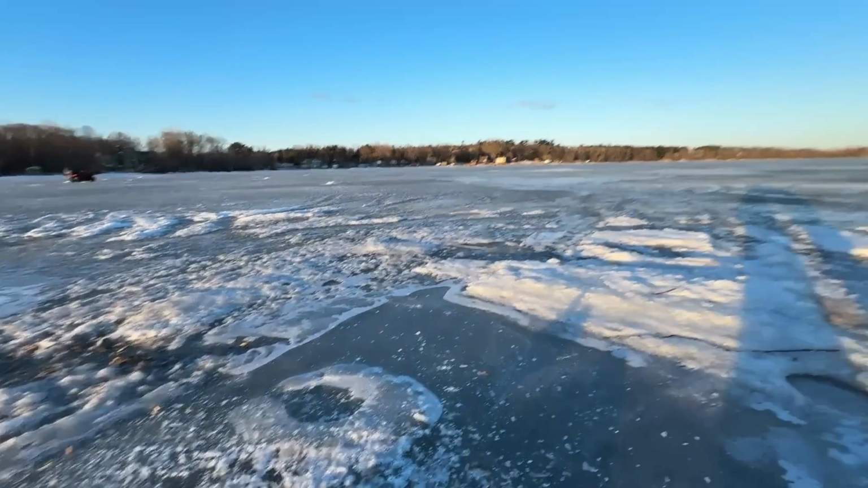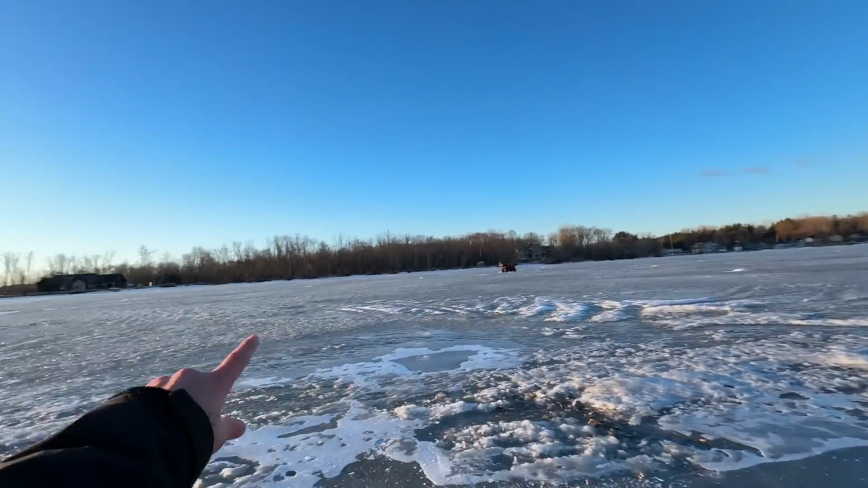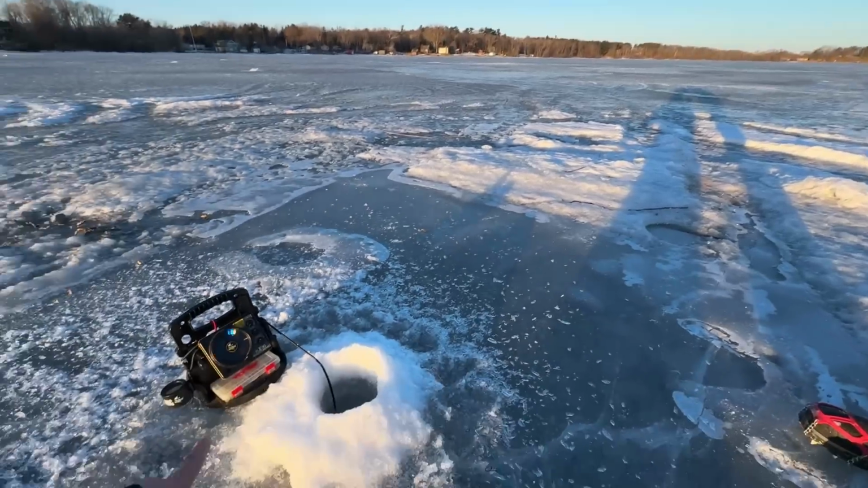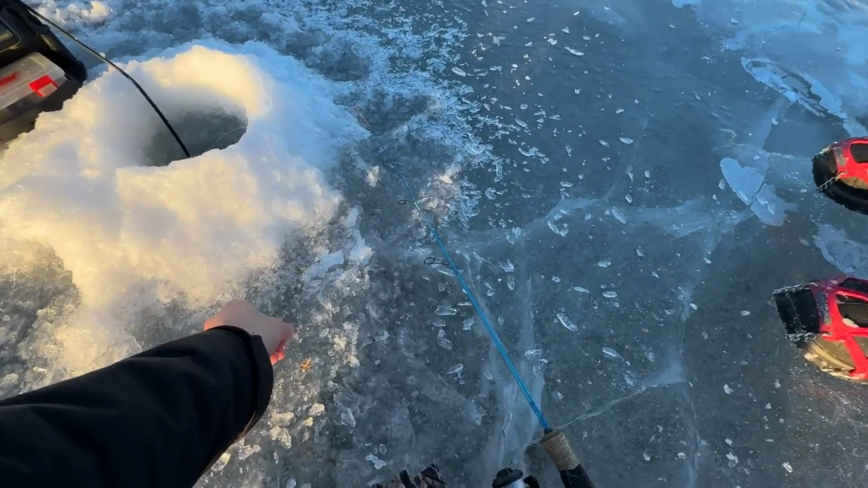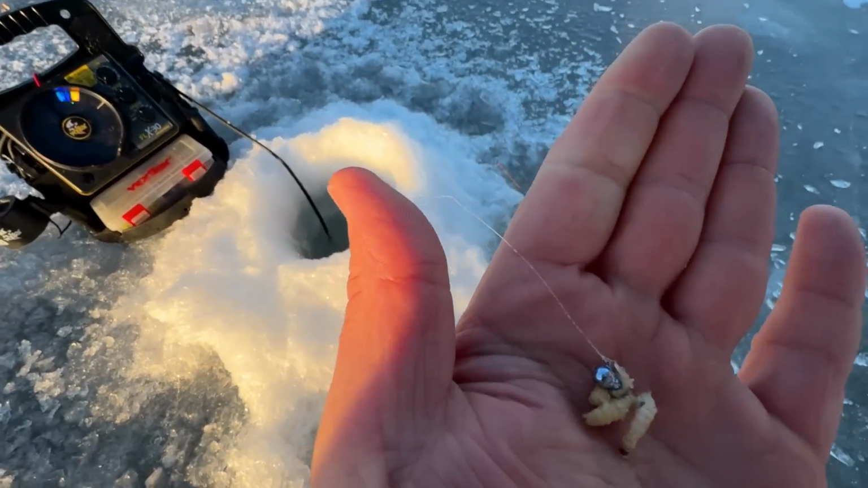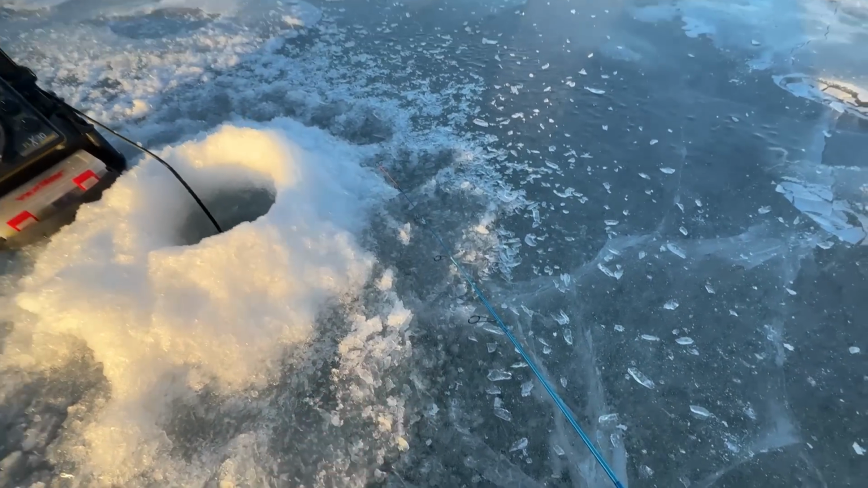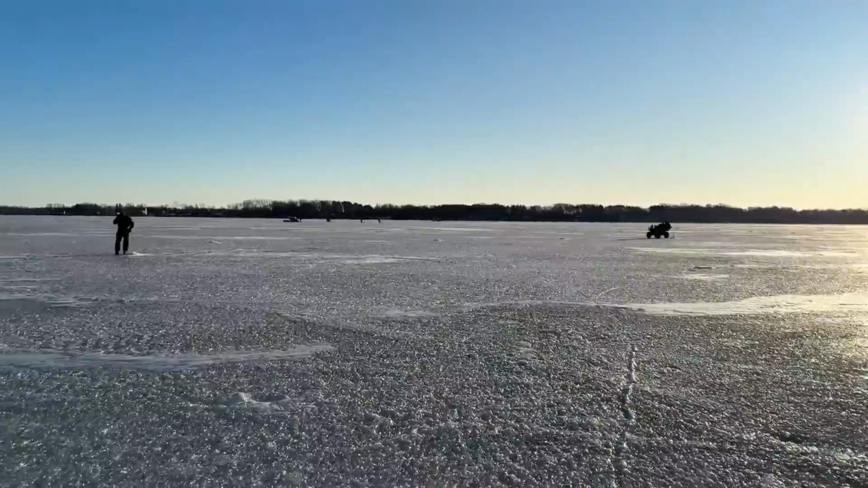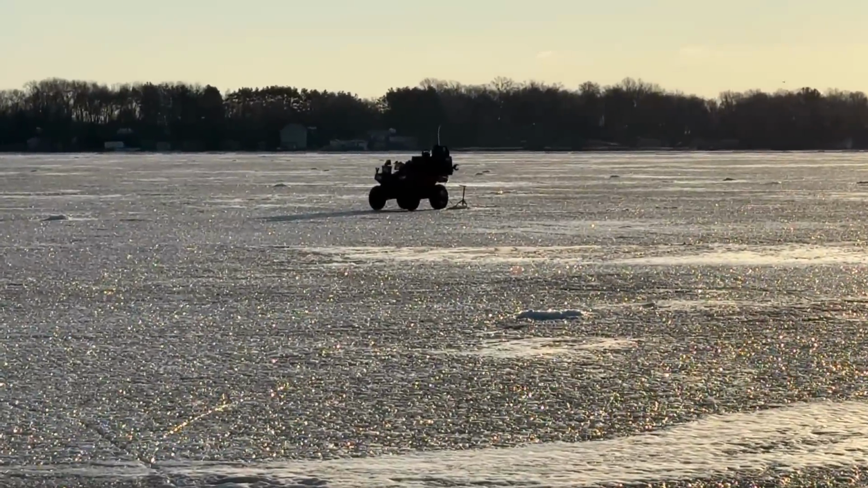All right, well that's kind of the operation. I'm gonna drill a bunch of holes. Hoggy's gonna camera them, and when we see stuff we like, follow behind and fish. Just a little baby tungsten with some waxworms. That was the ticket for that one. I'm gonna turn you guys off and warm up my hands. It's cold.